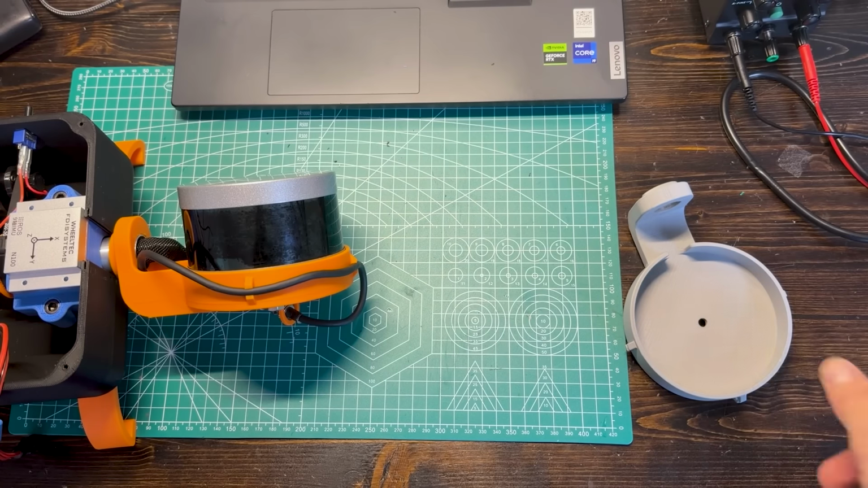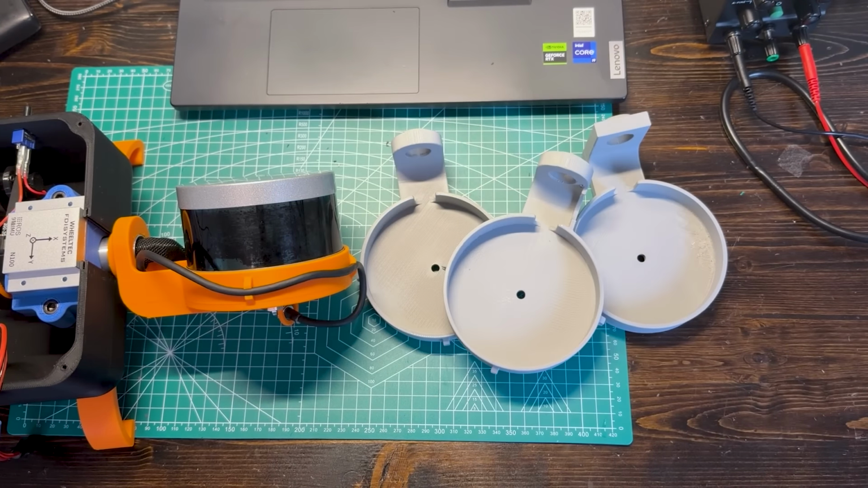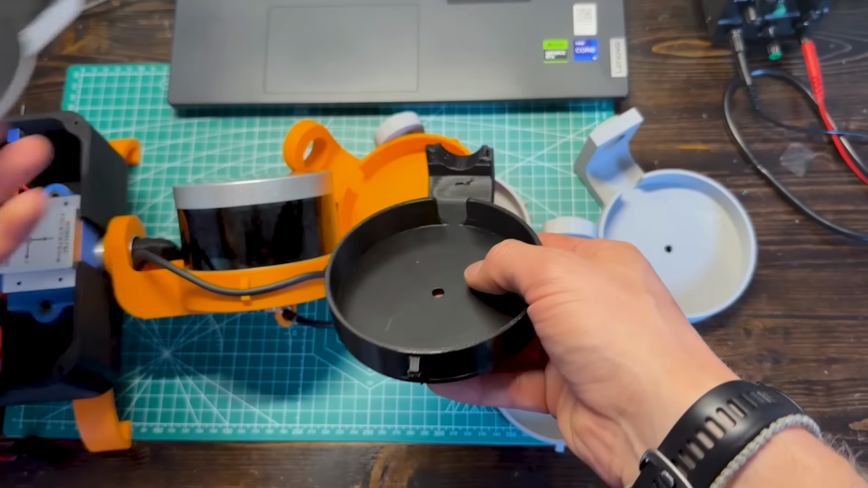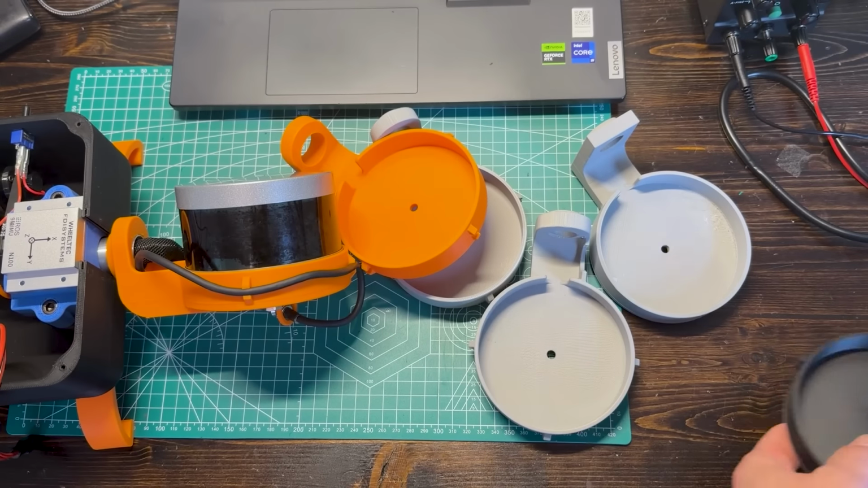So this rotational cup is probably one of the most iterated parts. So you can see we have many different versions, from different materials to different iterations of the height.